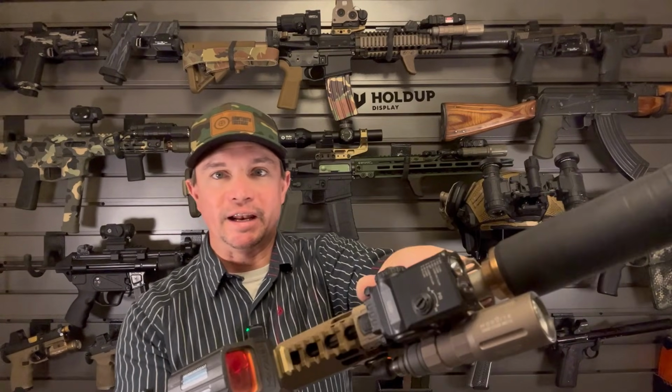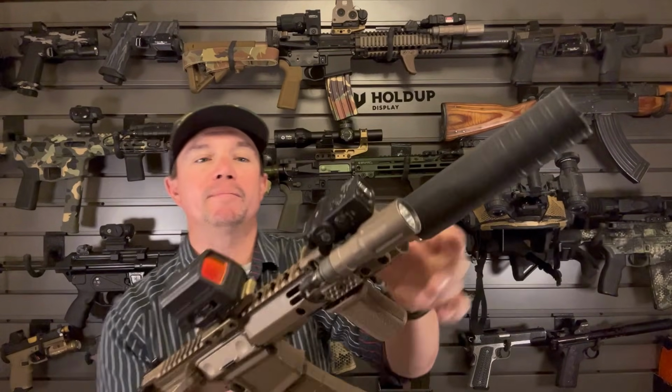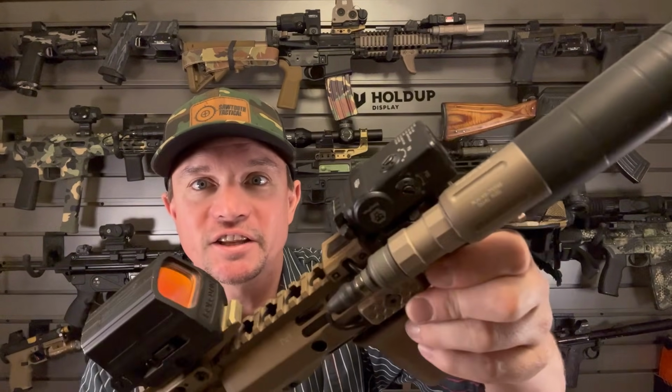Considering I've been into night vision for about a year now, and I've tried out a lot of stuff, and I've done a lot of shooting under nods, to be able to get something this usable for that price, and also something that I could set up on a short gun like this, doesn't take up a ton of rail space. I don't have to move my white light switch somewhere that doesn't work for me. This thing just fits in there really nice.